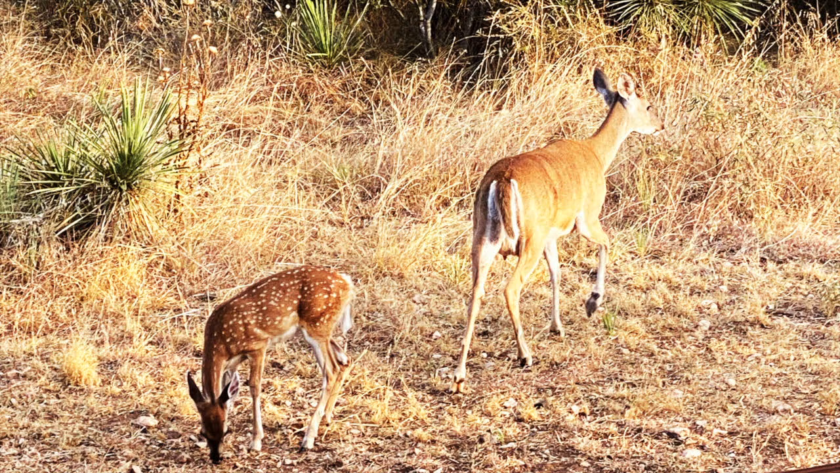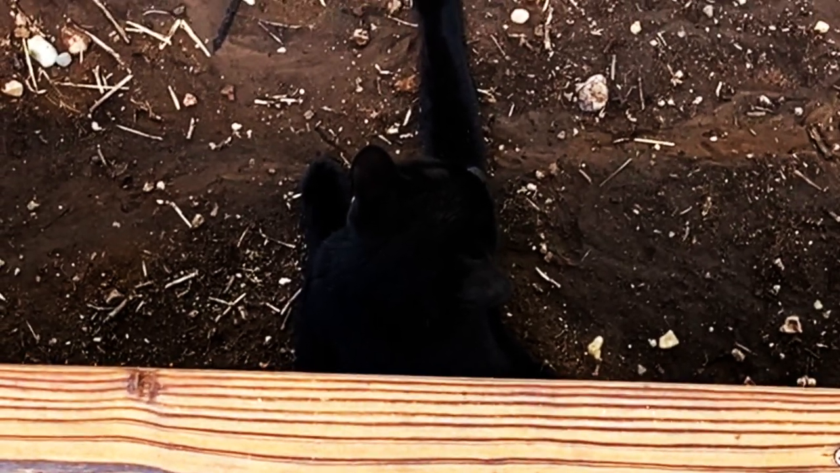The deer comfortably feed right next to the house 2 times a day. And of course, Caretaker reminds us who's in charge of this place.